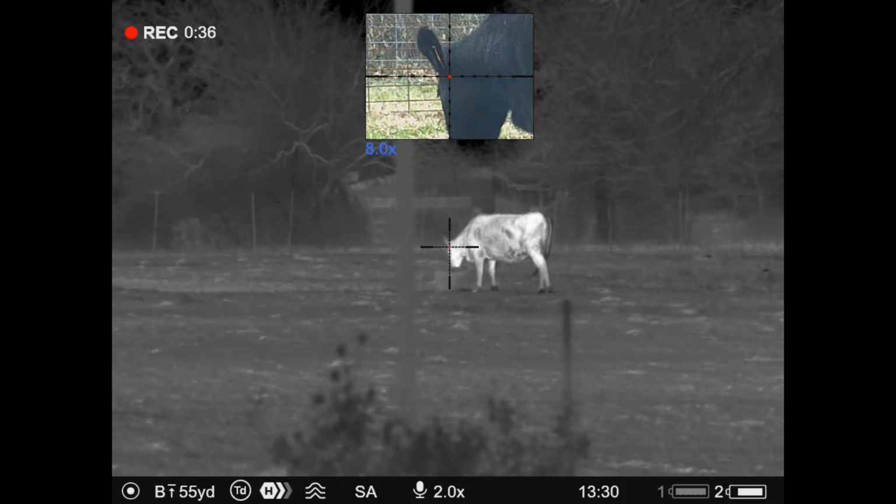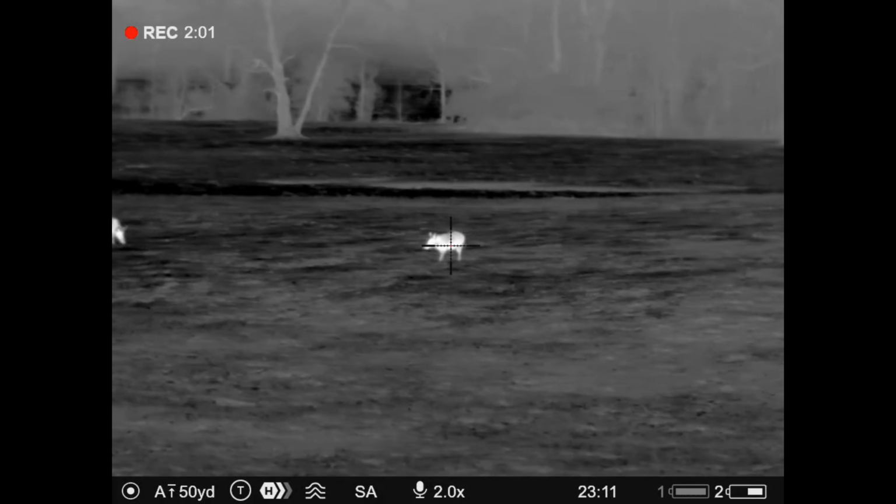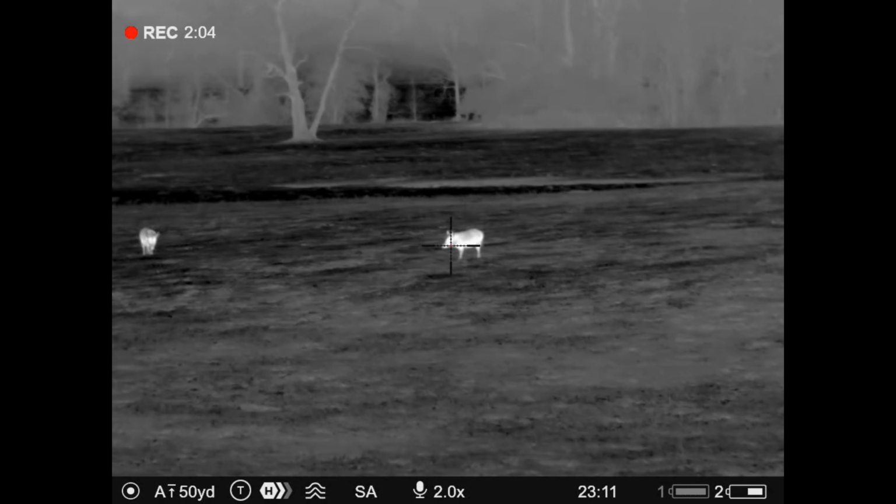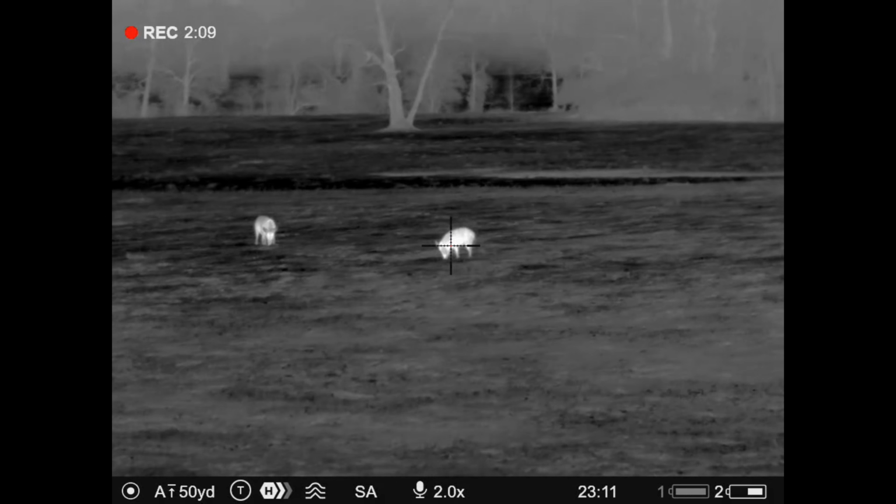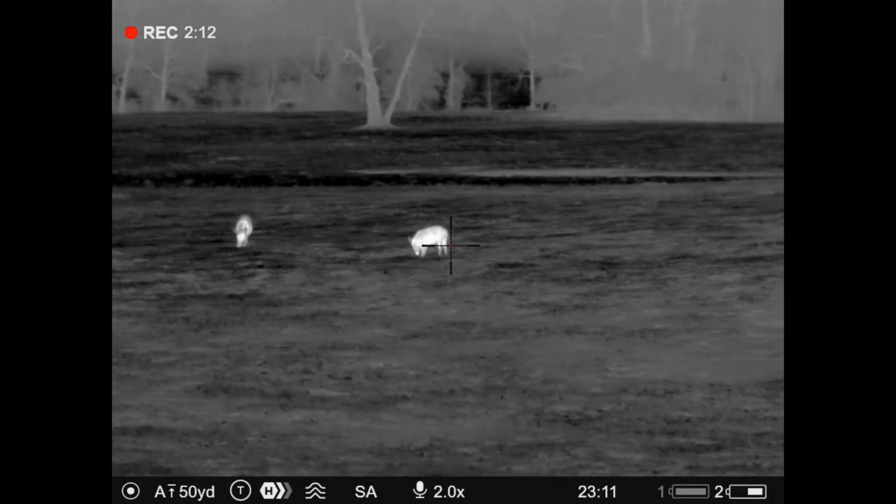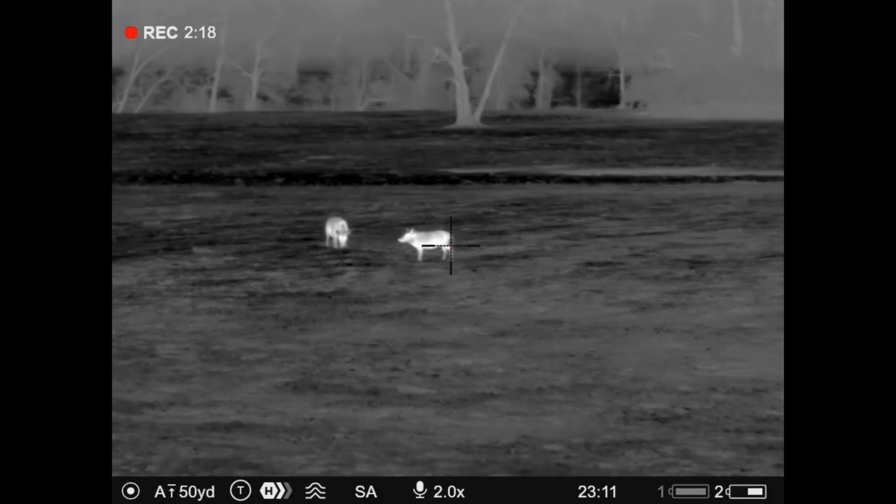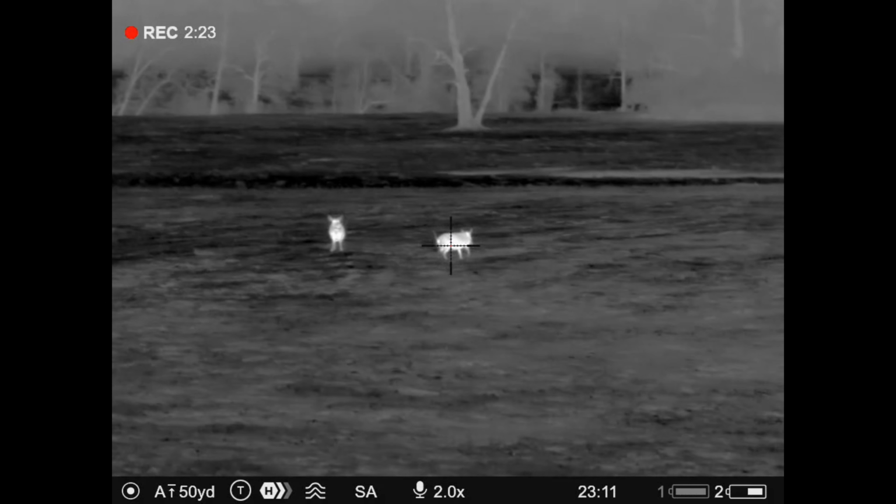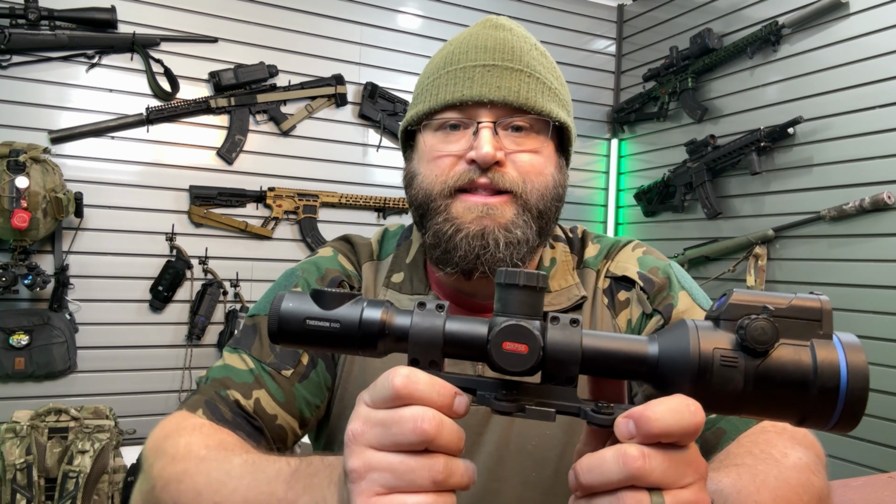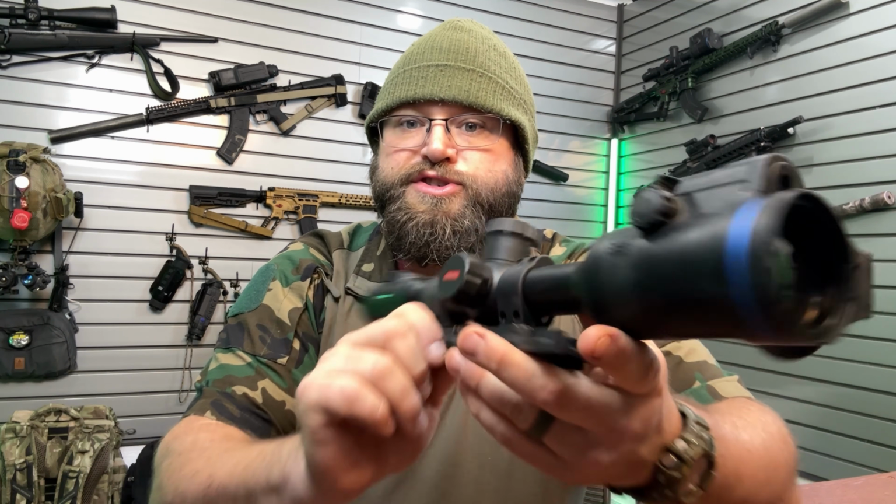So guys, let me tell you what I was doing before this thing came out, especially during deer season. I would have to take a rifle that I was using for that hunt and put my daytime scope on it, and then whenever it became nighttime, I would have to take that one off and put on my nighttime scope and then look through it. So I was always carrying two scopes with me every time that I went hunting. And that was pretty standard every deer season. And that's why I love this scope for deer season. I'm not having to carry around two scopes because I have both scopes built into one.